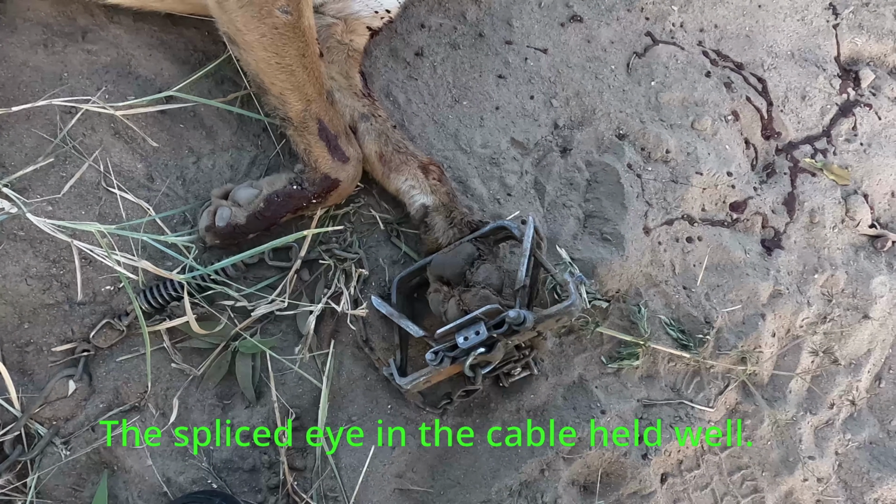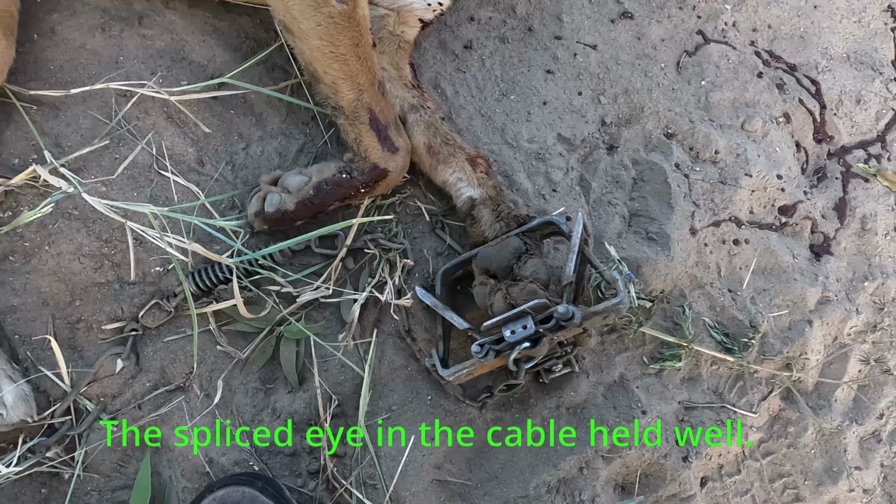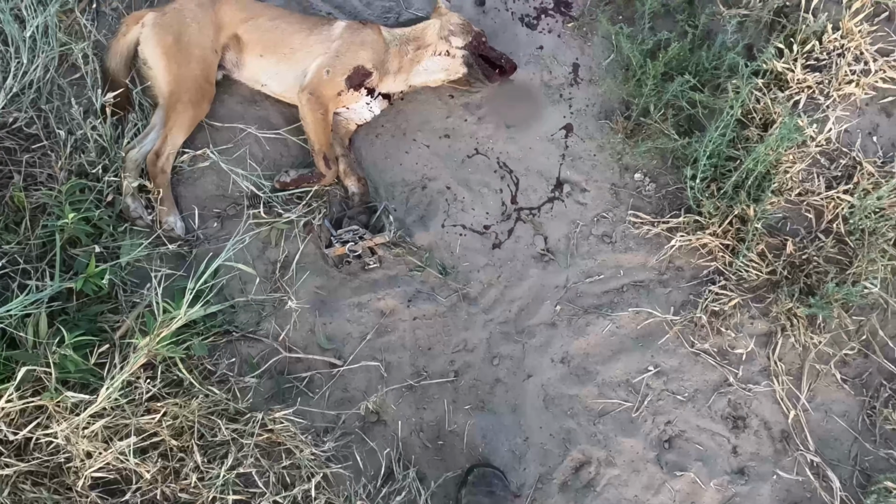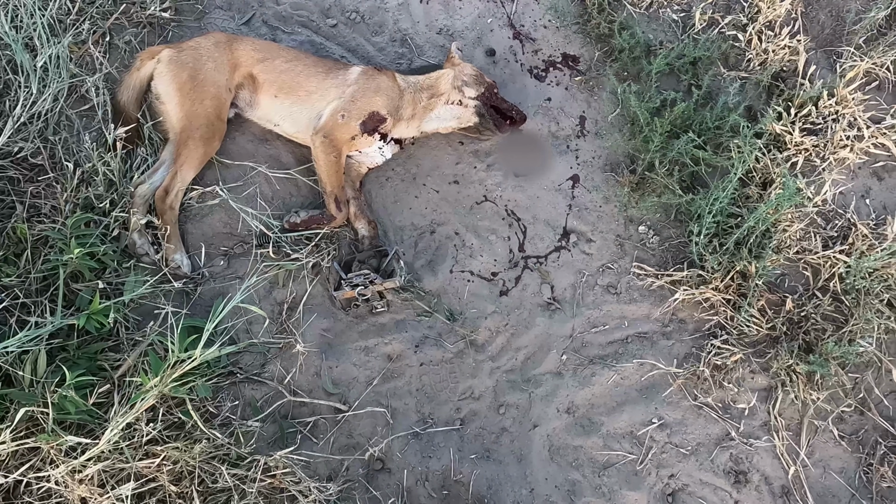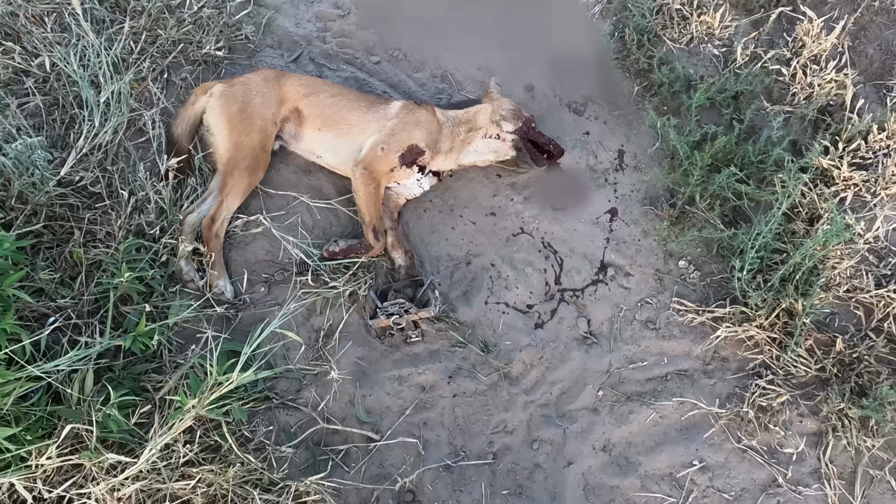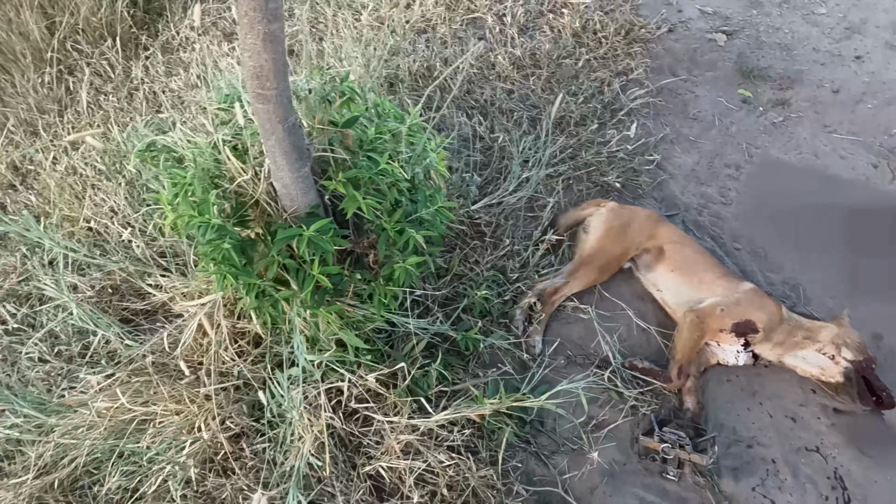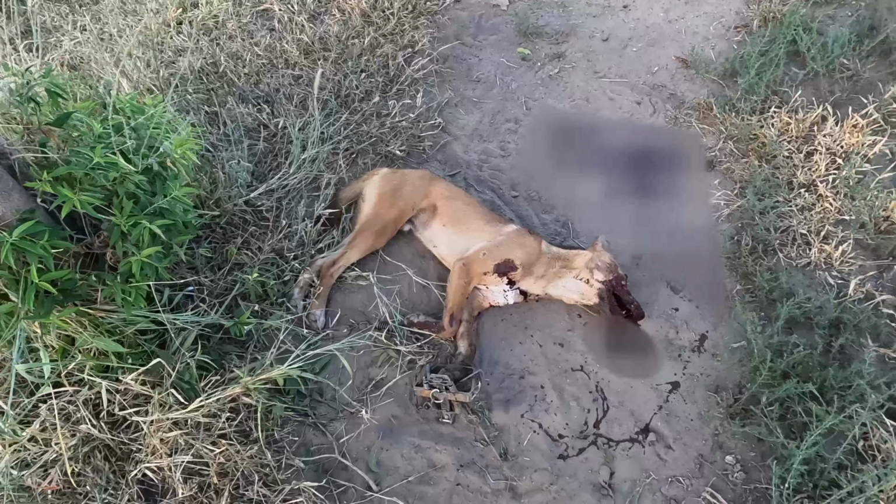So yeah, it's always good to get one like this. Don't think any of the other traps have been disturbed, so that's good. Well, just checking the traps again.